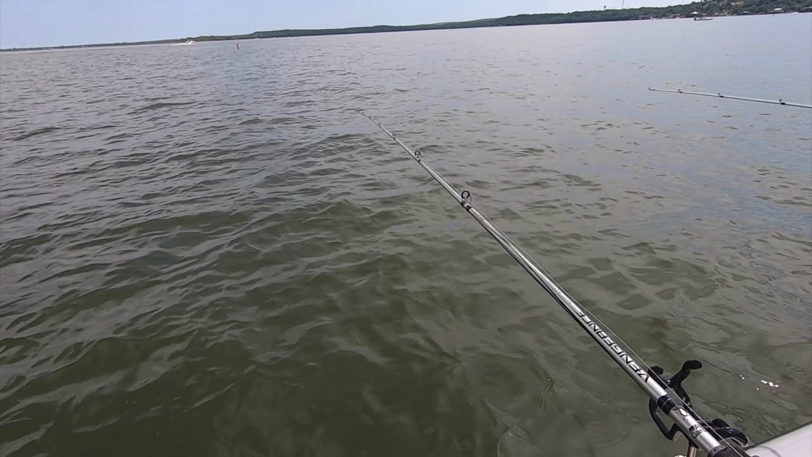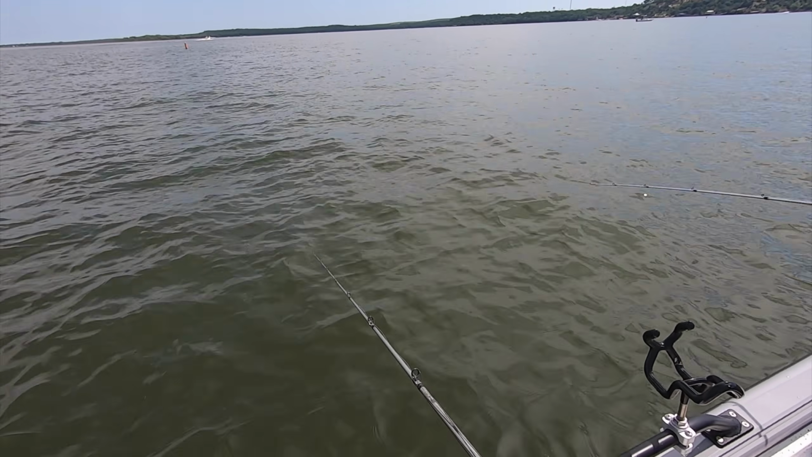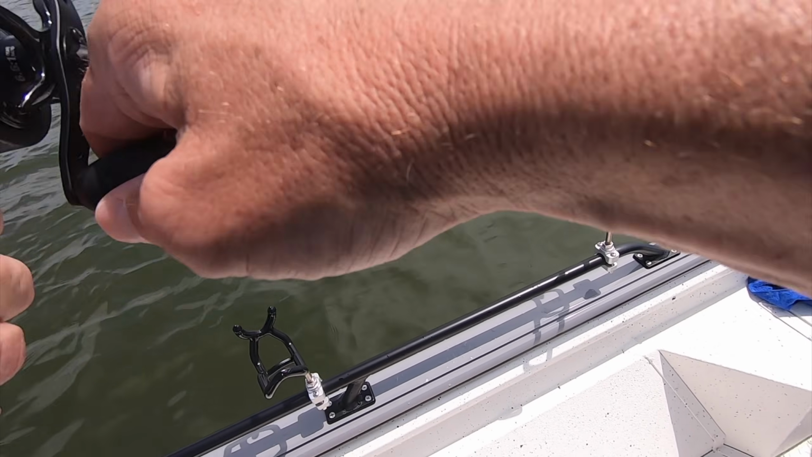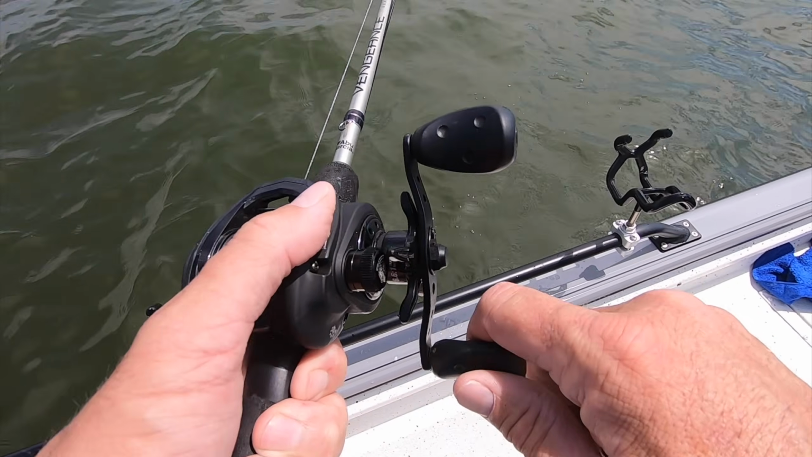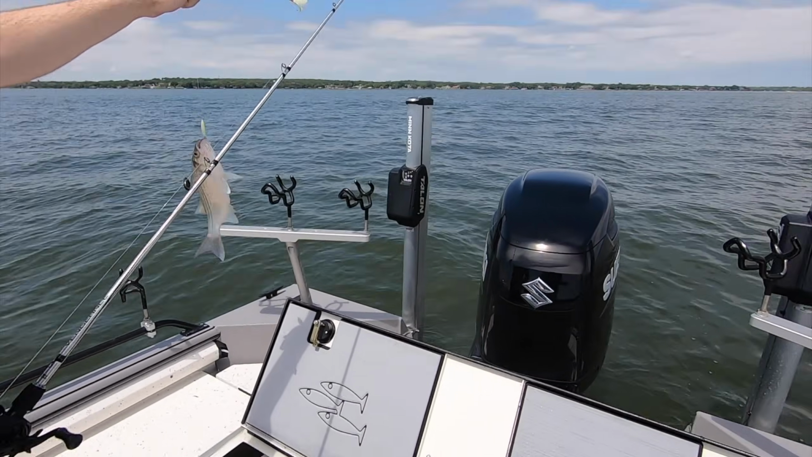And just about every one of these is hitting when that slab is on its way down. So that one, I didn't even feel that when the line just went slack. It was coming up on me. I was raising the rod there. Lane got another one on, pretty good fish.